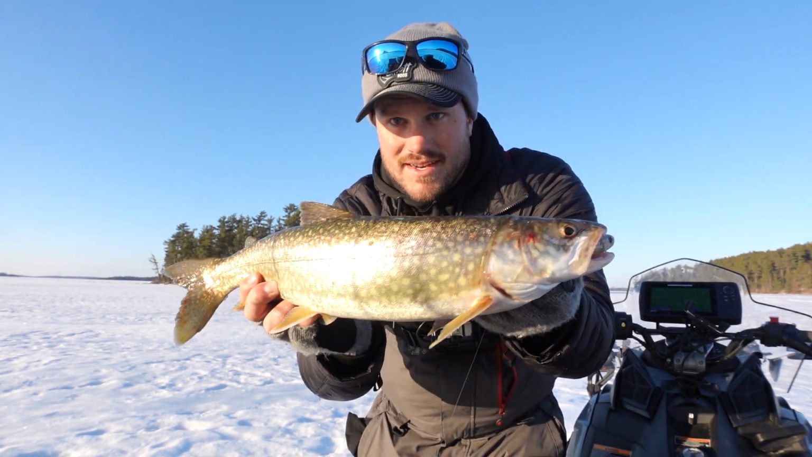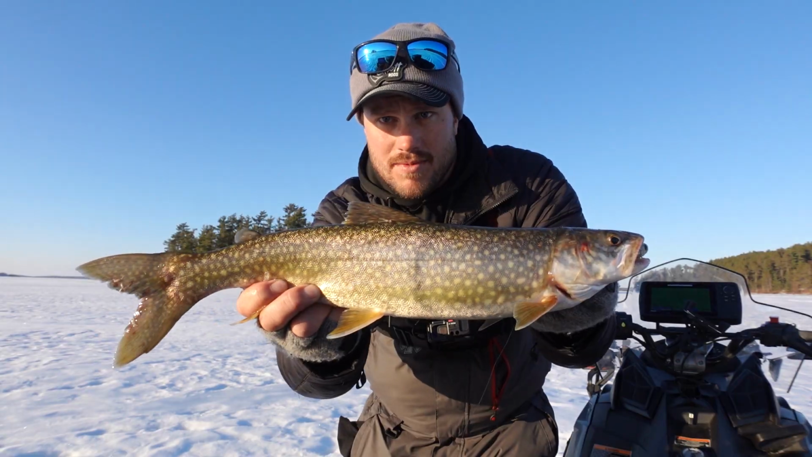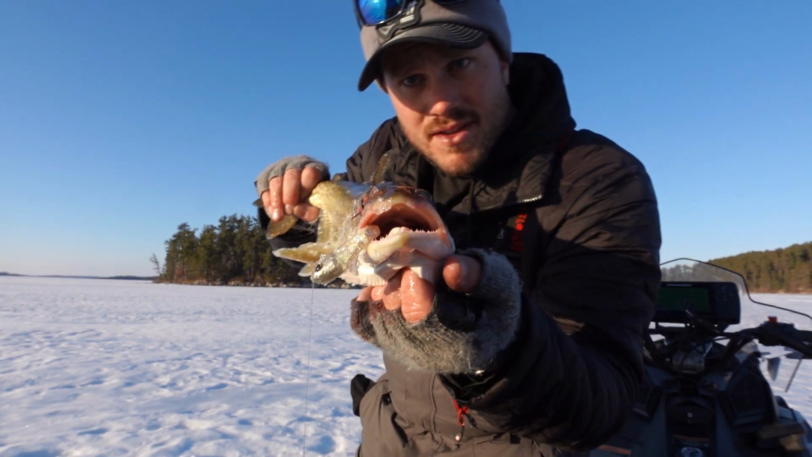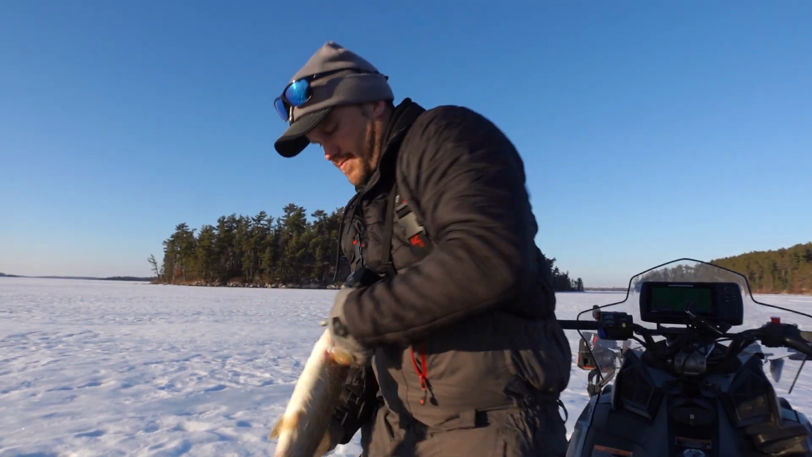My dad does want to keep one, so this will be one I think that we will keep, because we haven't kept any yet. You can see on that power switch by Berkley.